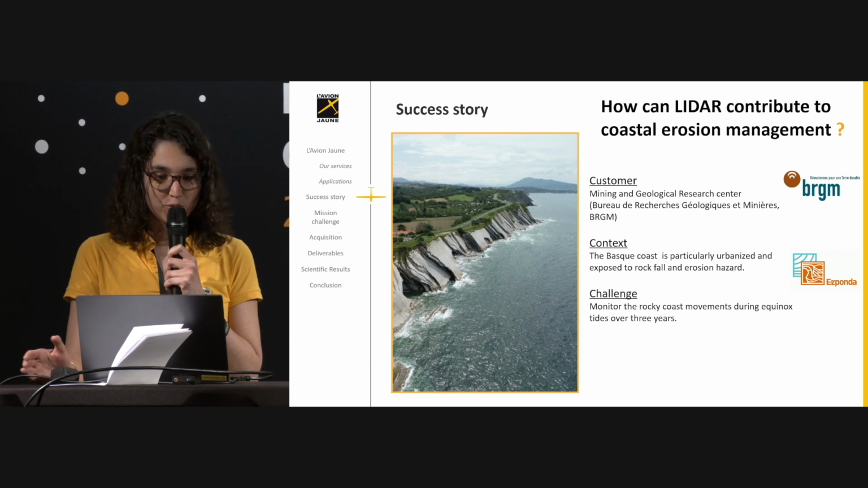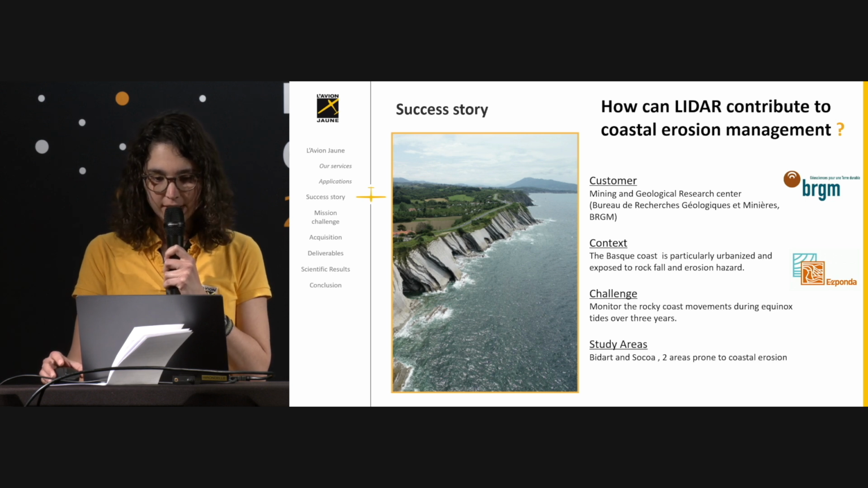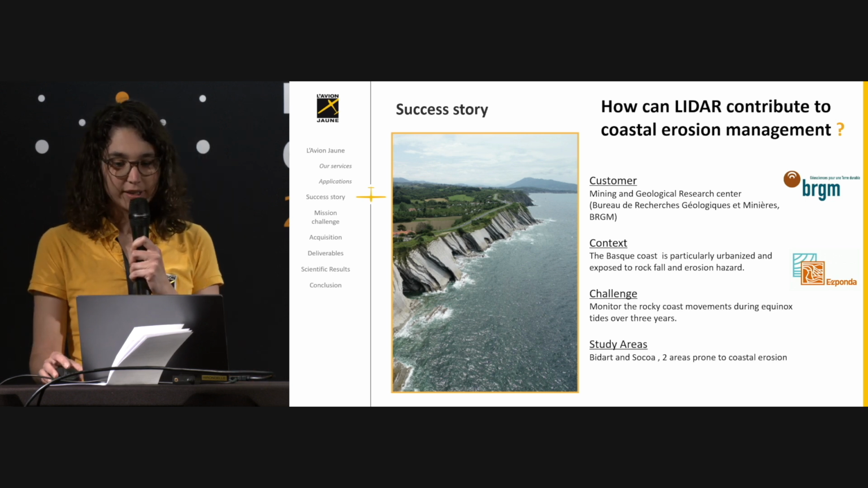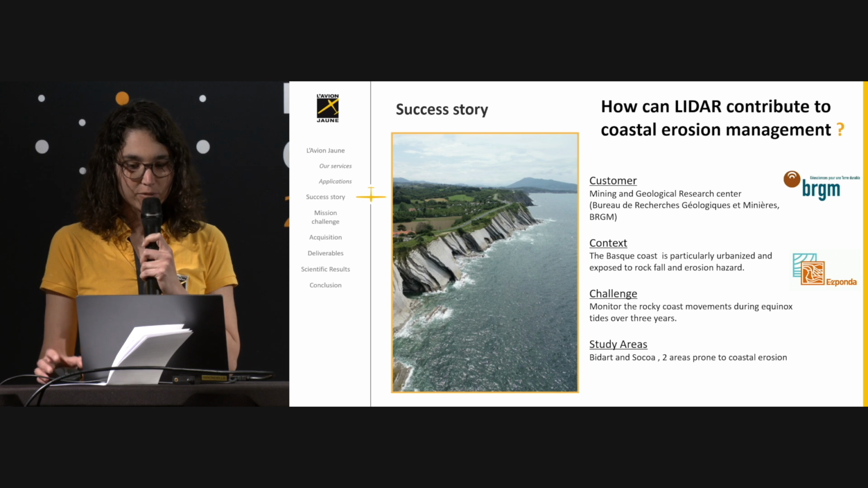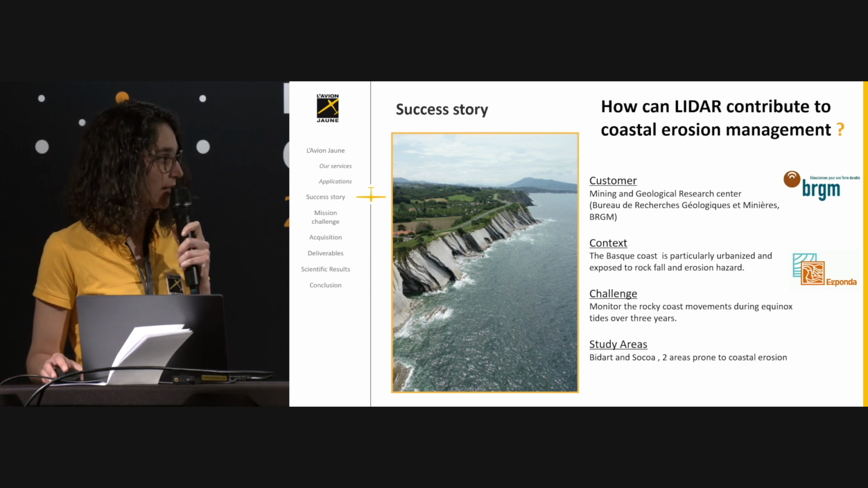The challenge was to monitor the rocky coast movements during the equinox tides over 3 years. And the study area was 2 areas which were particularly prone to erosion, Bidart and Sokoa.